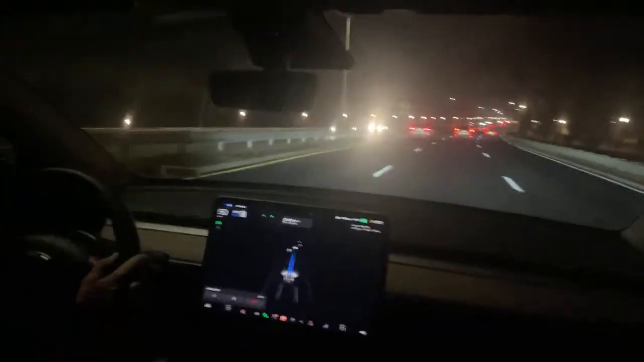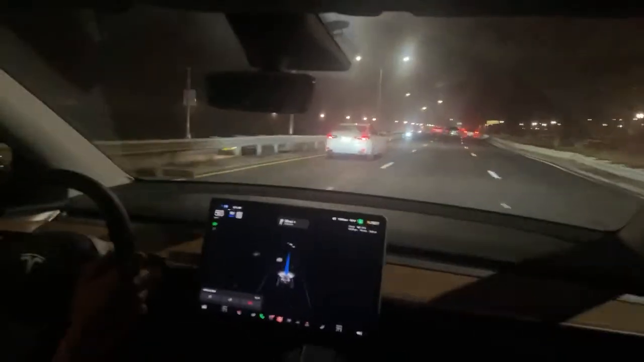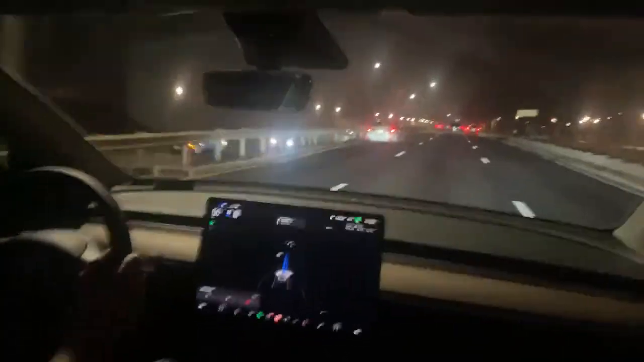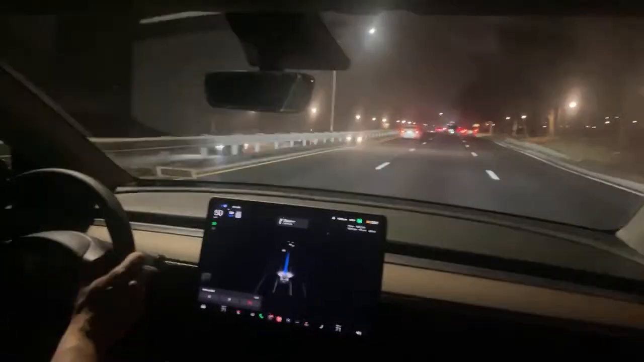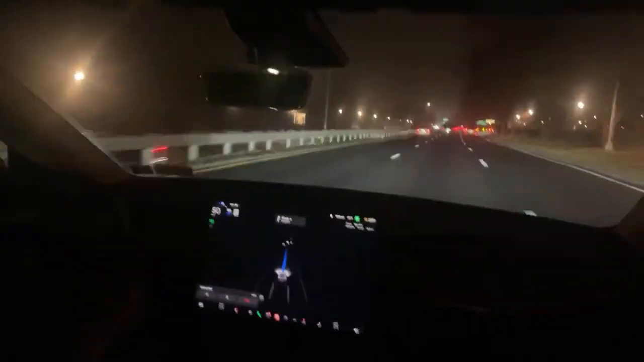Now, this is a 2023. I don't have the sensors on the bumper, the front or the back. They took LiDAR off a couple years ago. At the moment, I don't think that my car parks or does the summon feature. I haven't seen it pop back up, but that's fine. That's because we've gone all vision, and all of the cameras have gone from 1 megapixel up to 5 megapixel cameras.